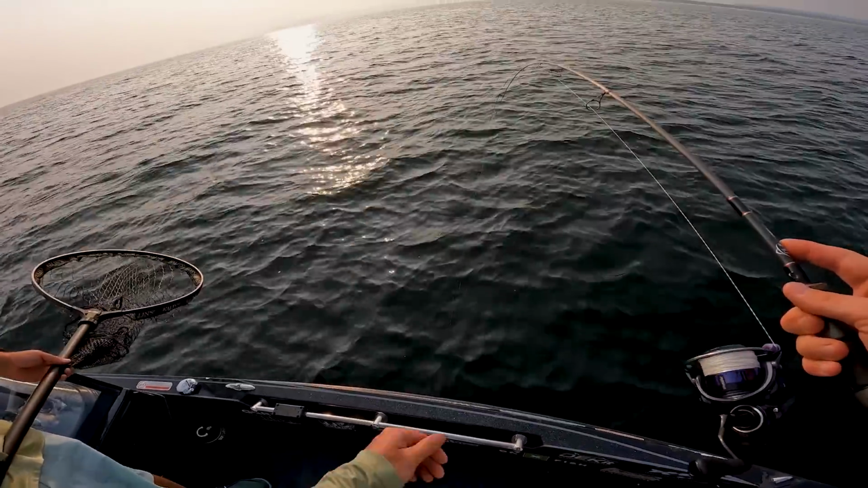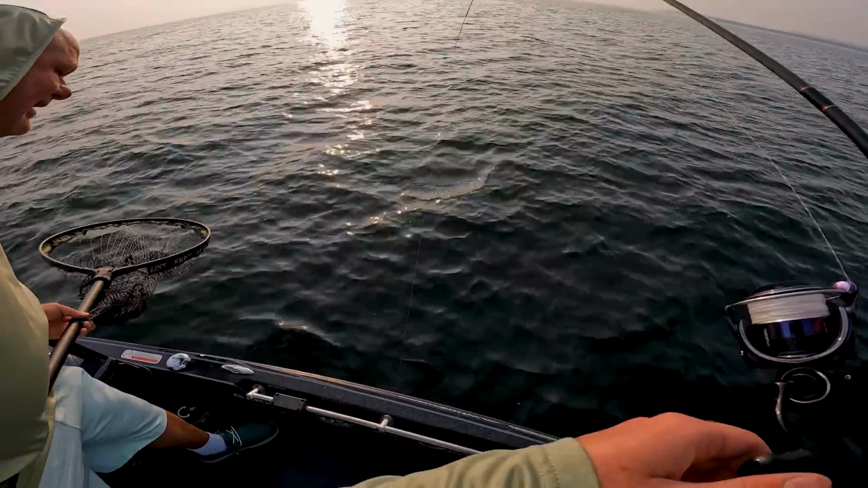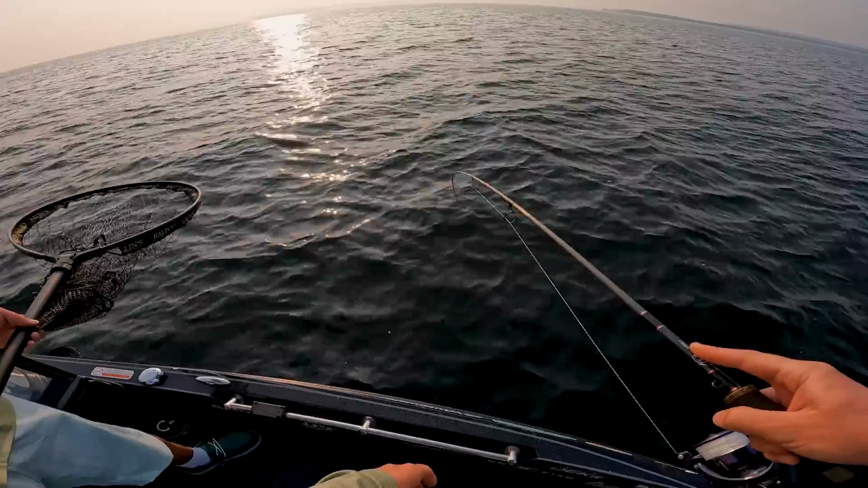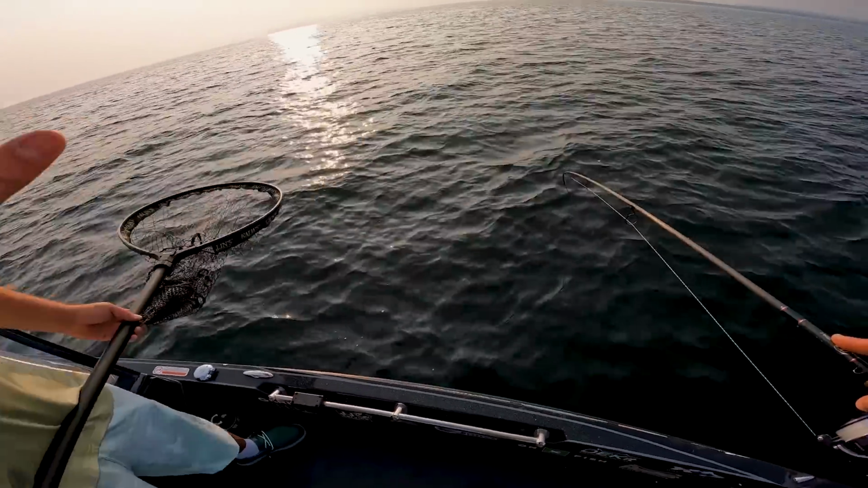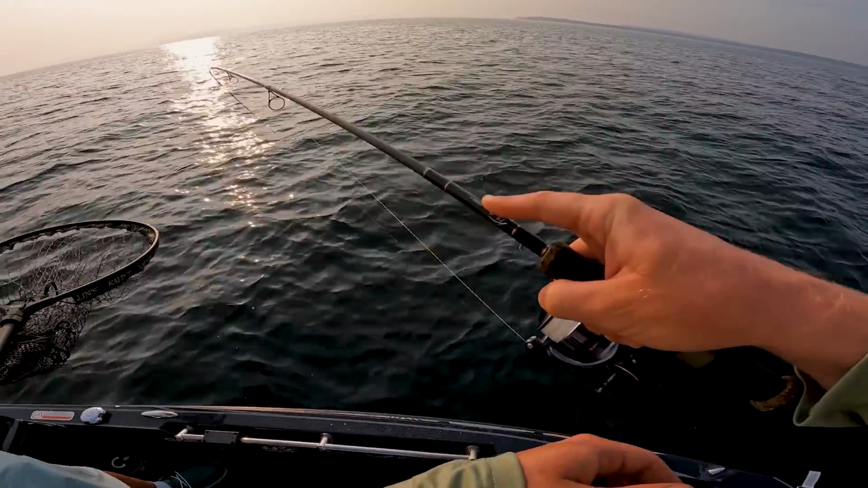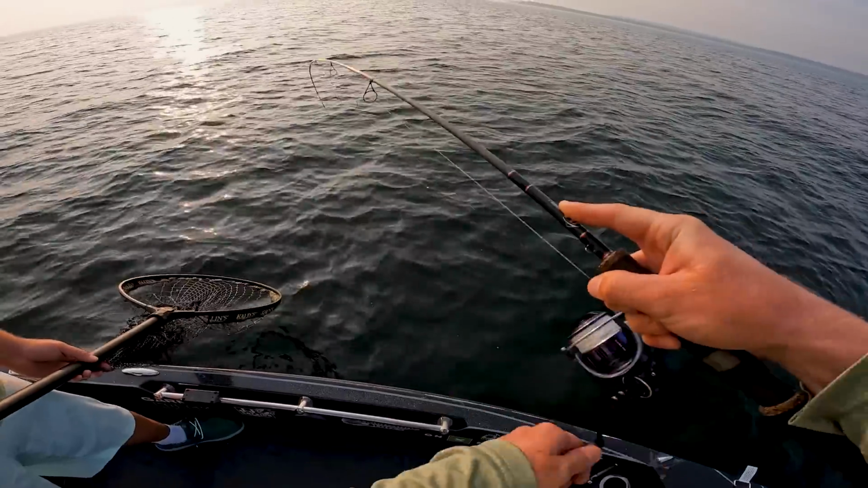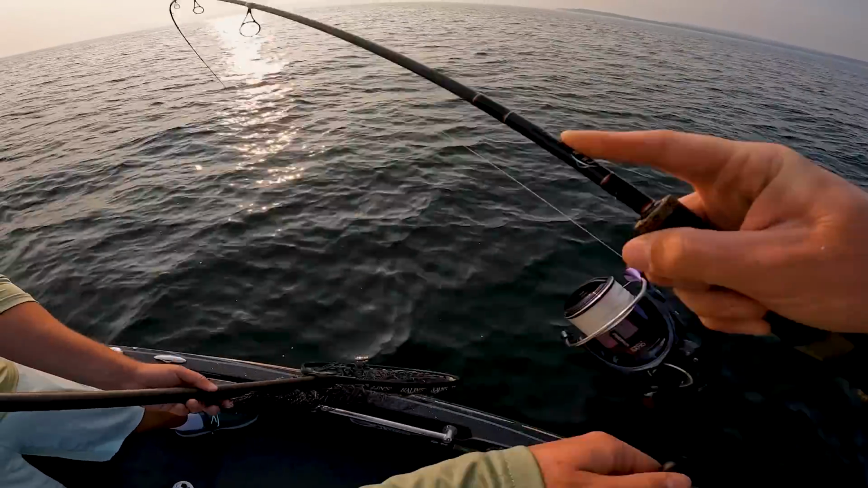Oh man, you can't beat the search bait. Tungsten shows up on the Livescope real nice. I downsized to a quarter ounce, and I was able to float it right above that fish, and it just smoked it. As soon as I downsized, boom, fish. It is not happy, I can tell you that much.